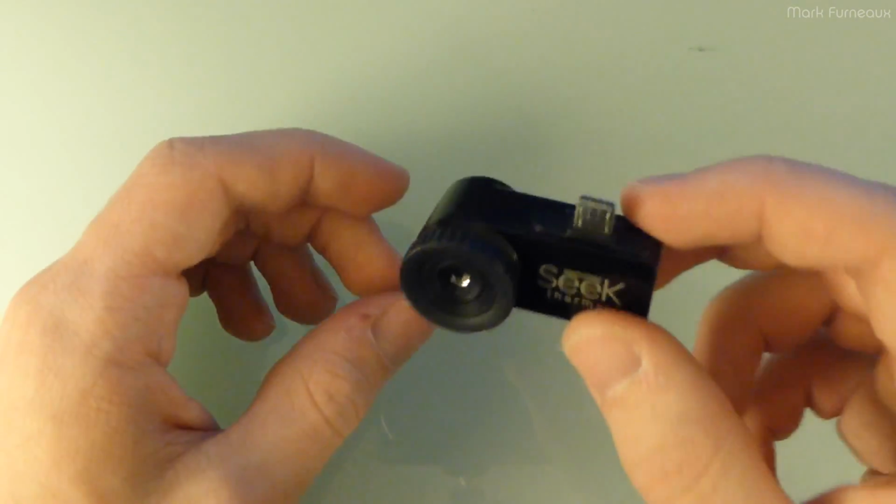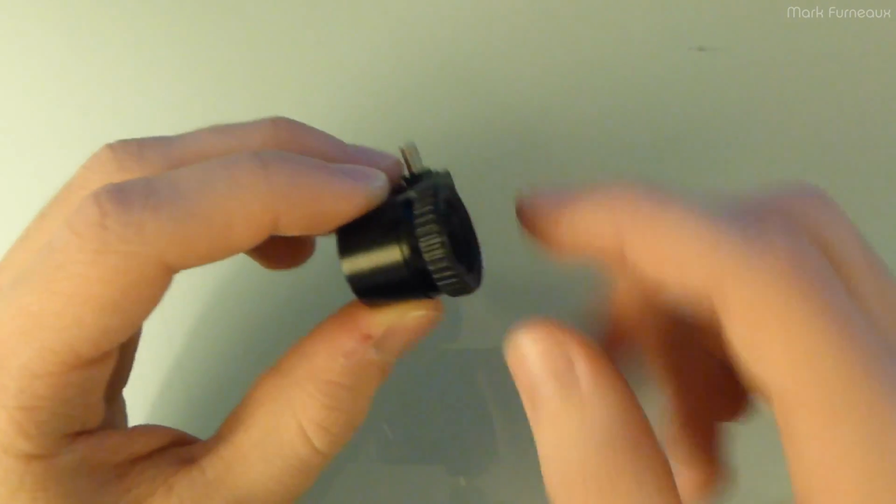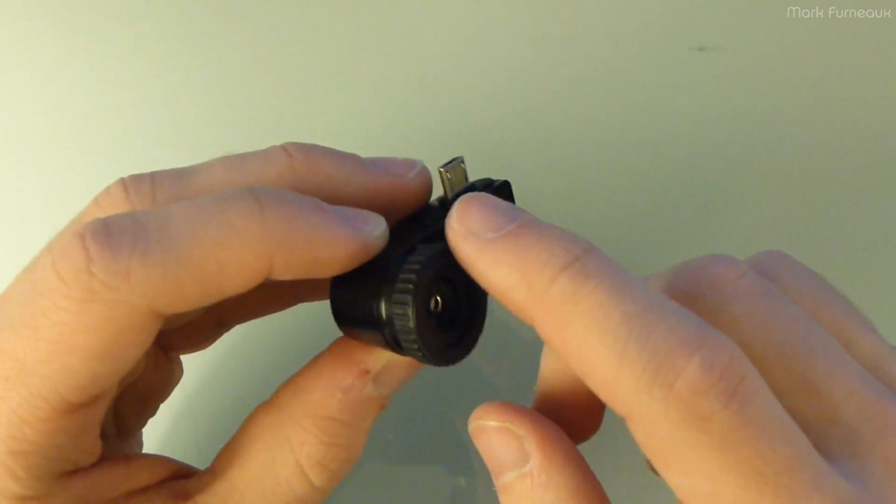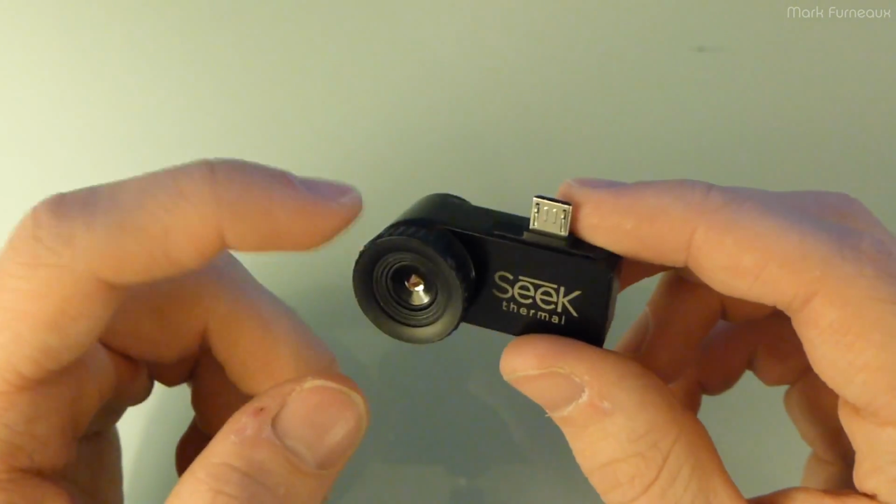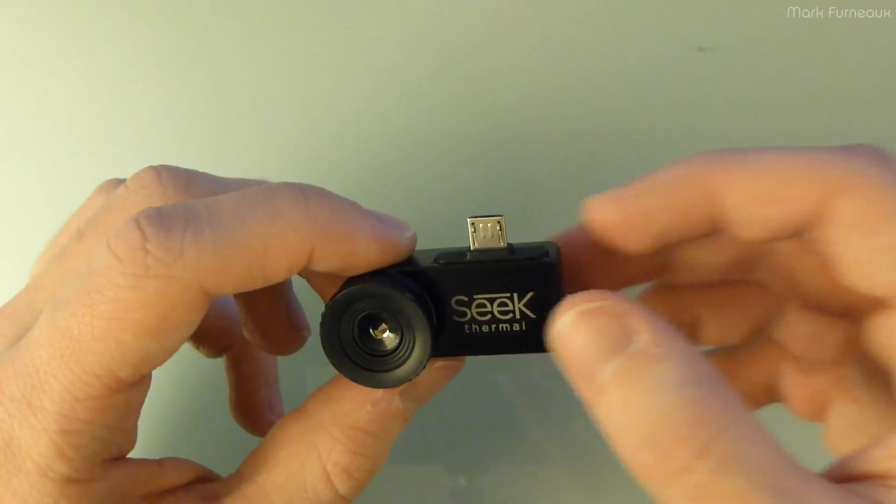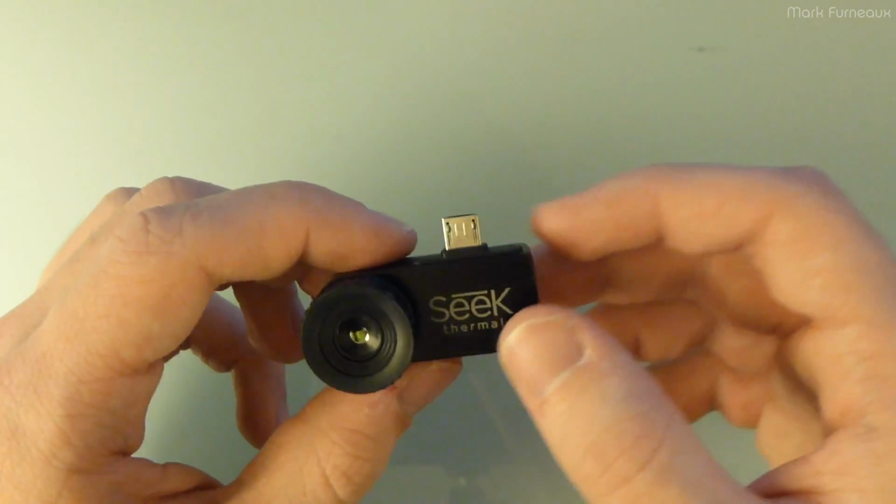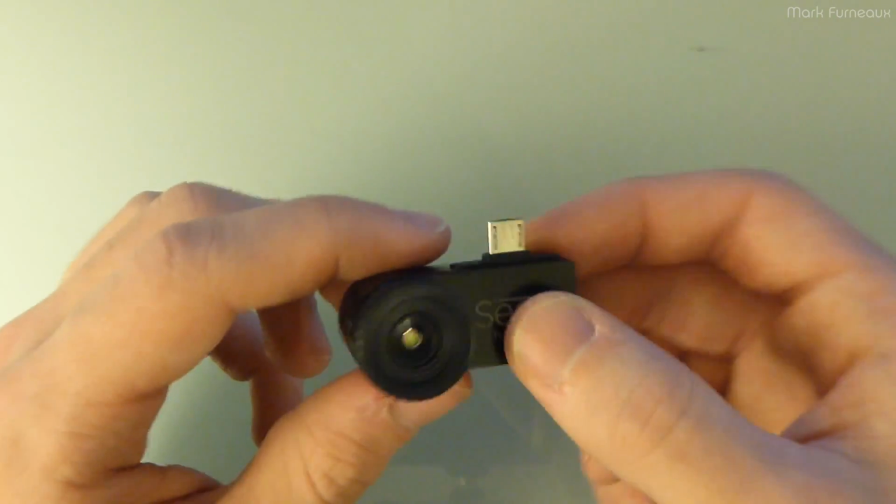Now, one thing that really surprised me when I bought mine was I didn't notice that it had this rubberized ring on the lens, because all of the videos that I watched were by people who bought them very early on, usually like end of 2014, early 2015. And they all had fixed lenses, and they only focused up to about a foot.